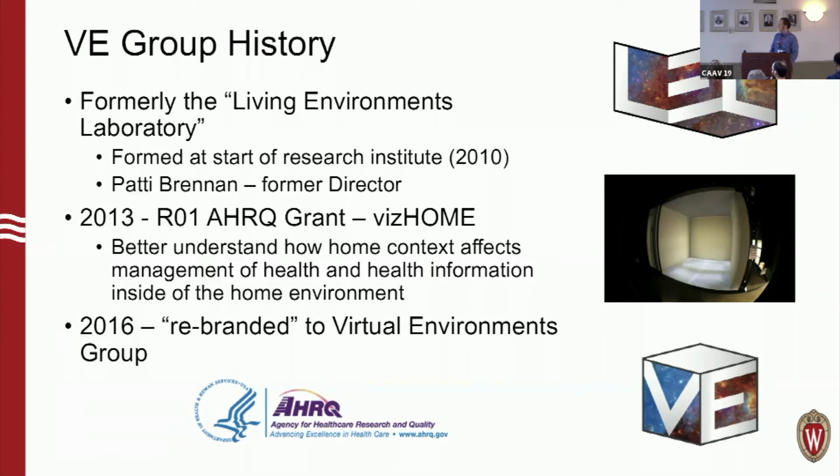And then 2013, we hit upon an R01 AHRQ funded grant called VizHome. This stemmed from her 20 years of prior research. Essentially this enabled us to study health in the home in a new way, using VR technology.